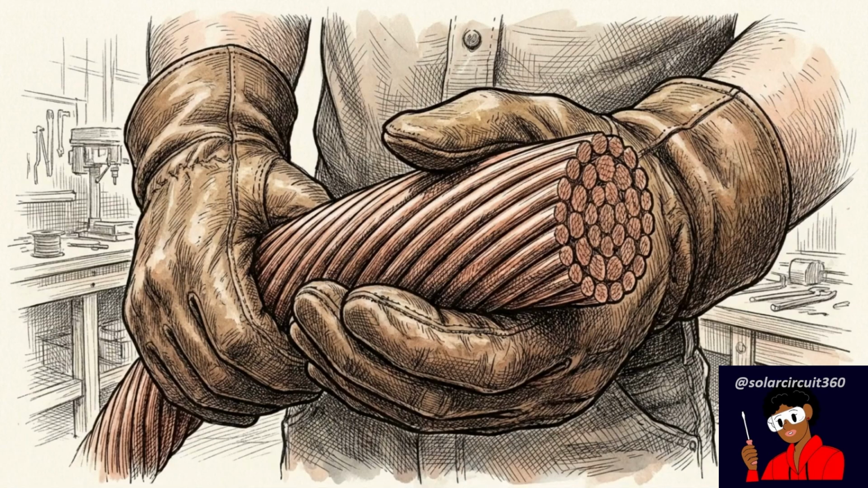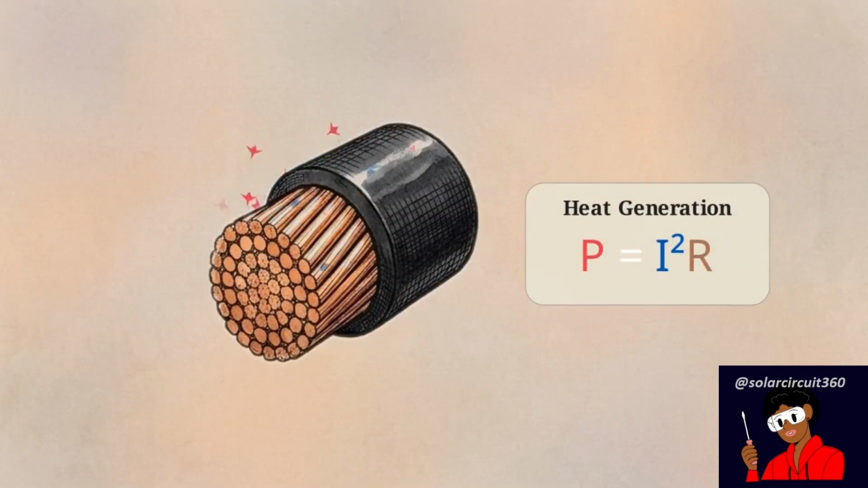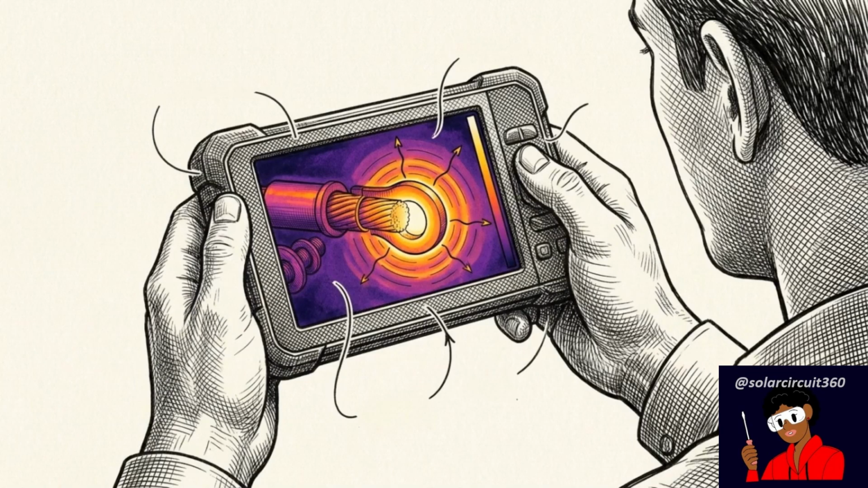Many builders rely on the assumption that thicker wire gauges eliminate high current heating risks. While larger cables handle more current, the underlying physics of heat generation remain. We can expose the limits of that assumption by observing the system through a thermal camera.